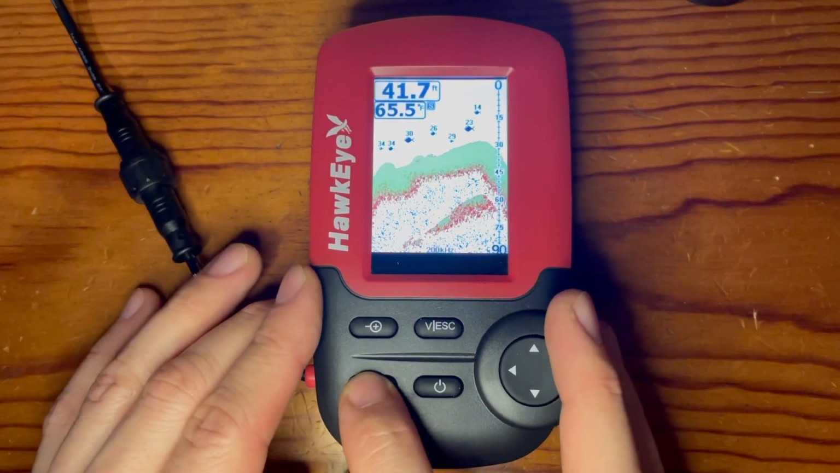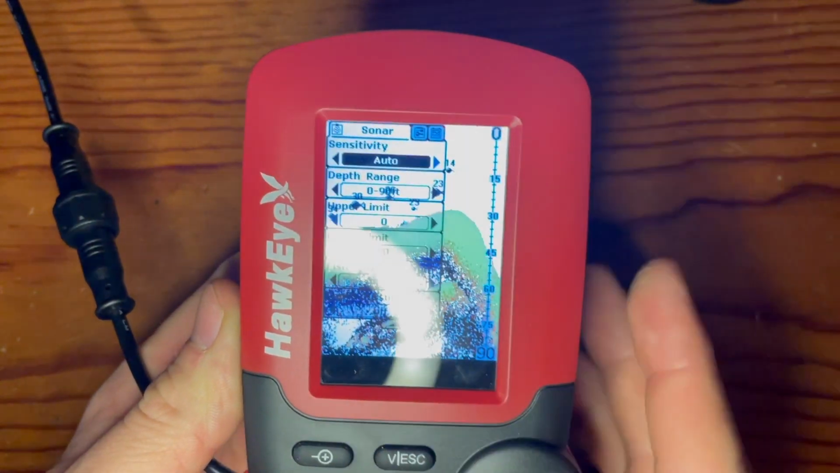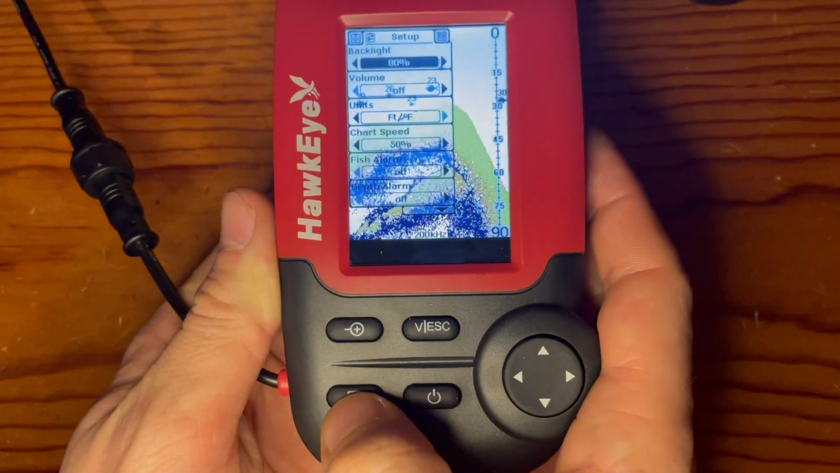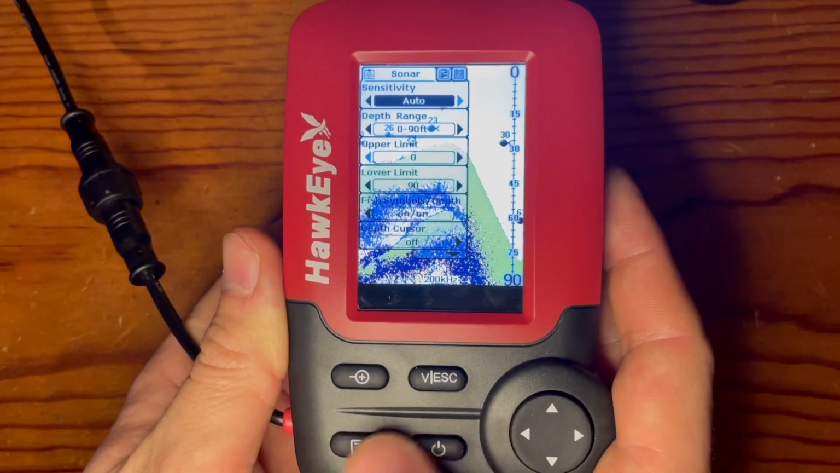So the menu option has 3 different tabs that are labeled up at the top here. You have sonar, and then by selecting the menu button again, you move to setup. Selecting the menu button again, you move to advanced, and then back to sonar.